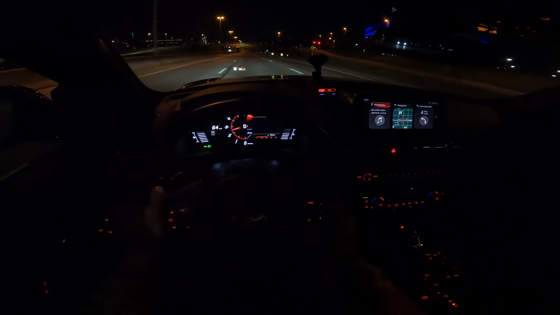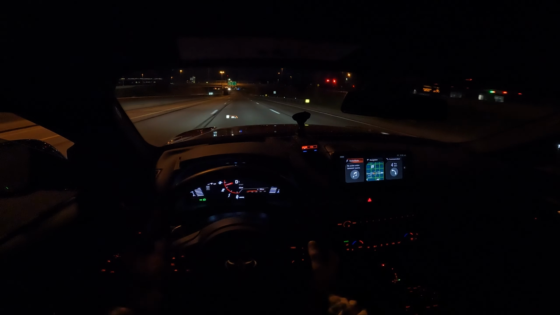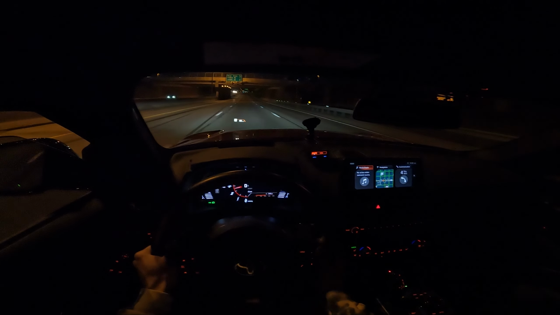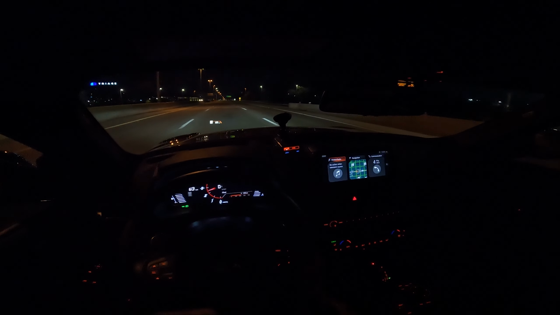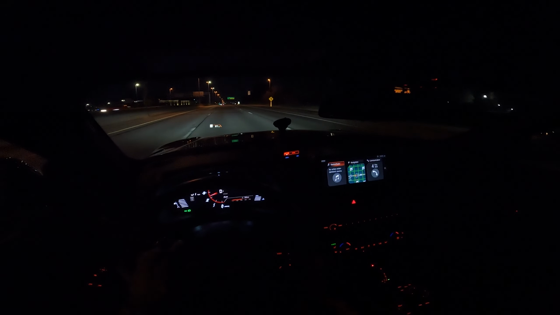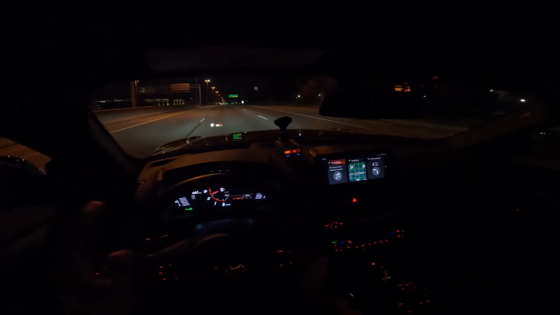I'll tell you what was that? Oh, okay. Someone actually got pulled over up there. So if that up there is the cop I'm thinking it is, I've already been out cruising around a little bit, and I had some guy cruising up next to me.